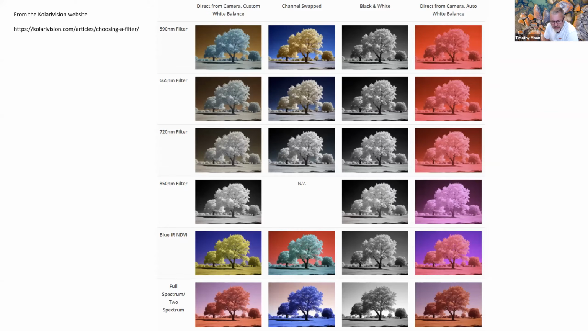One is Kolari Vision, and that's the one I have gone to. There's also a crew in Melbourne who have started to do it, so there is a local company that does conversions. This is a summary sheet from Kolari, and it shows you the different effects and different filters and what you can achieve with them.